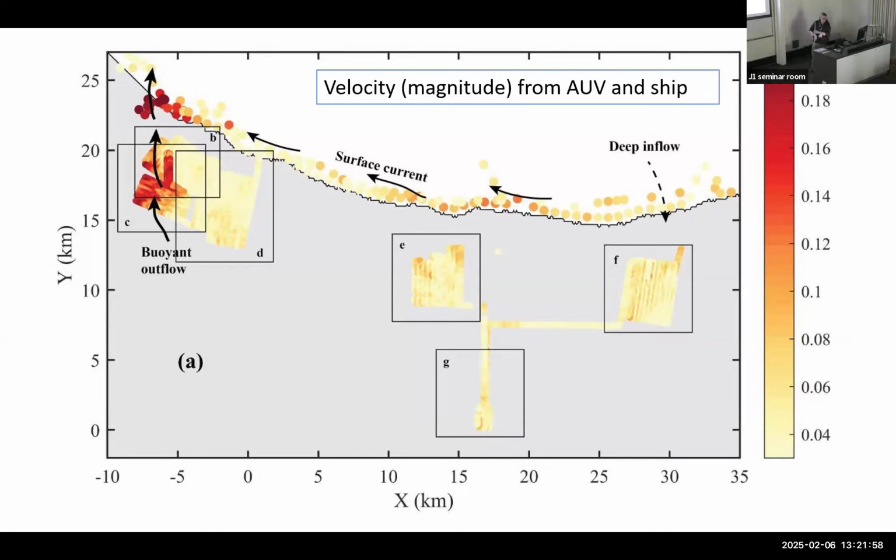So this confirms the overall view that we have: the deep inflow here that we can't see, because it's not near the ice, and then the outflow of meltwater over there. And there's also a surface current flowing along the ice shelf that is a totally constant current. This is no big surprise, but it hasn't been confirmed until this survey.